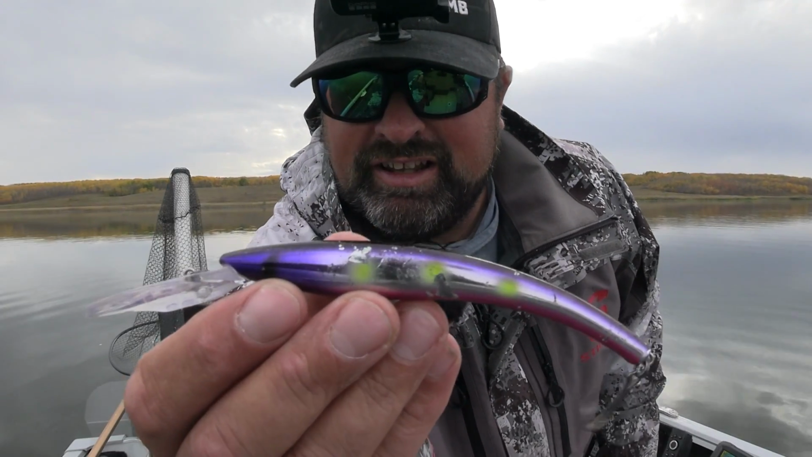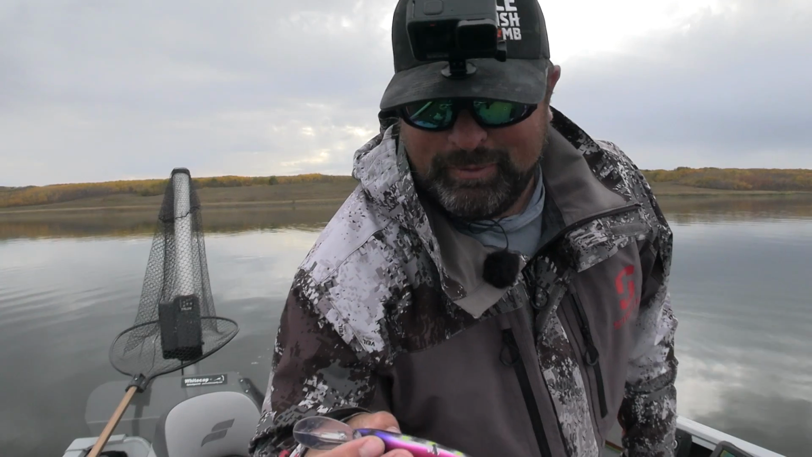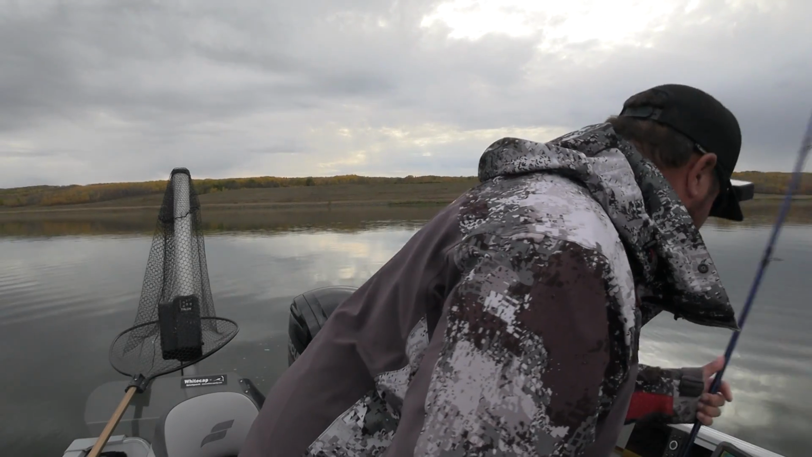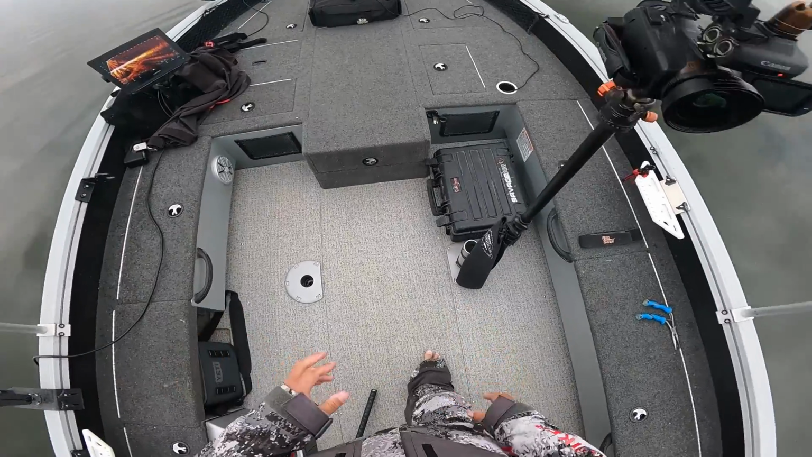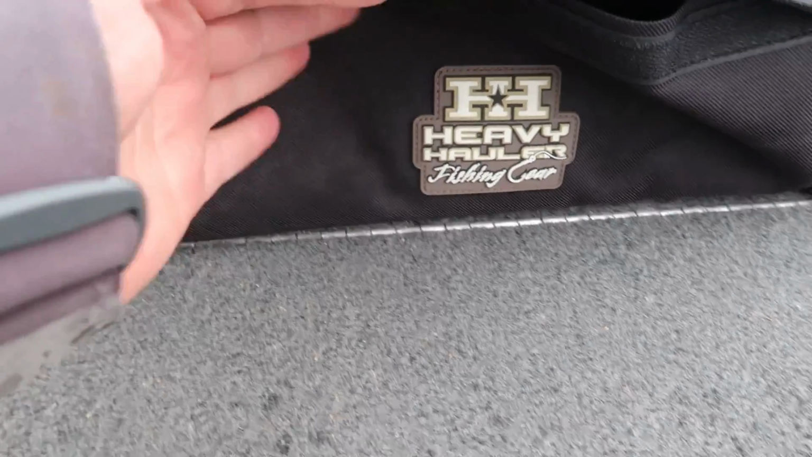This one's been really good, but I'm going to change it up to a different color just because I don't want to get stuck in a hole always trolling the same color. We'll change it up a little bit and see what else might work right now. Oh, and I'll show you how I kind of keep my cranks organized here and always ready to go. So ignore my cable that I have for my GoPro, but this is called a Heavy Hauler fishing gear pouch